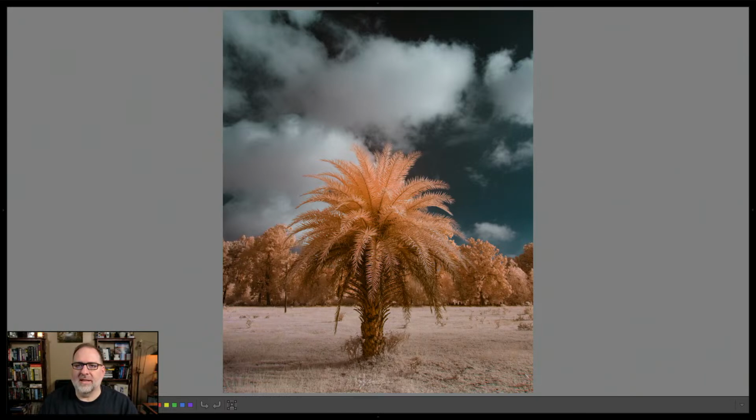Okay, so let's talk about this. My first impressions of the image are, I love it. I'm a bit of a sucker for palm trees and infrared, and you've got some nice clouds and nice sky happening here. So I think you're off to a good start. You've shared with me the version of your image that has the masking. So let's look at your masking, and then let's talk about some of the choices that you made, and what's going on there. I'm going to open that in the develop module in Lightroom. Get a drink while that's loading.